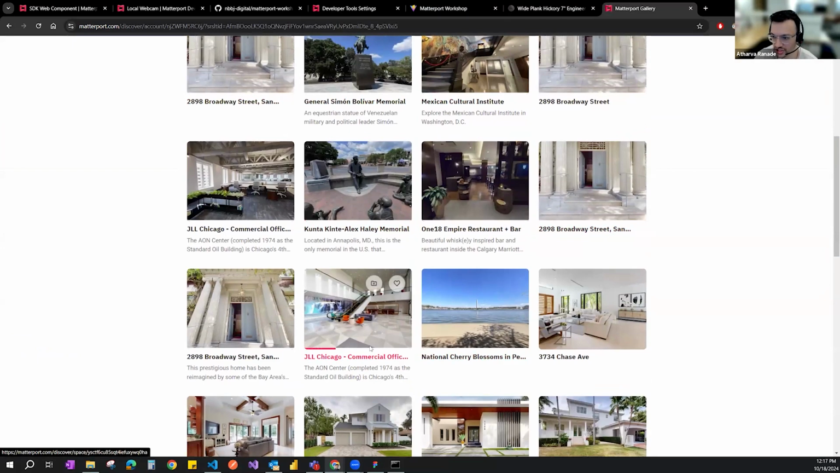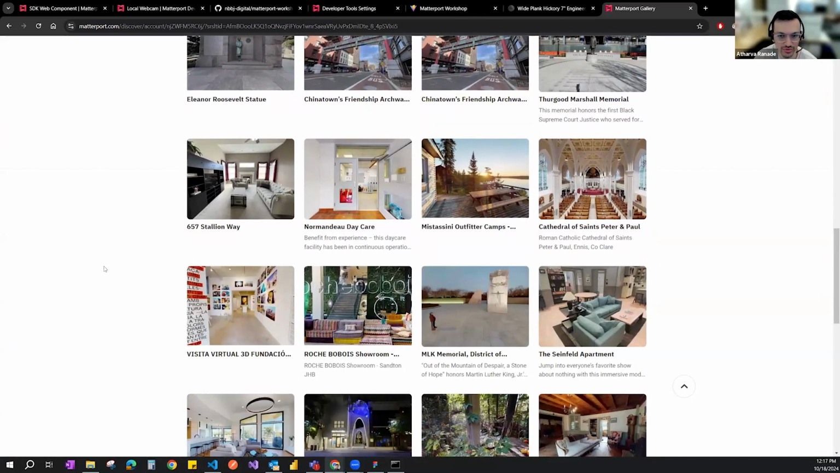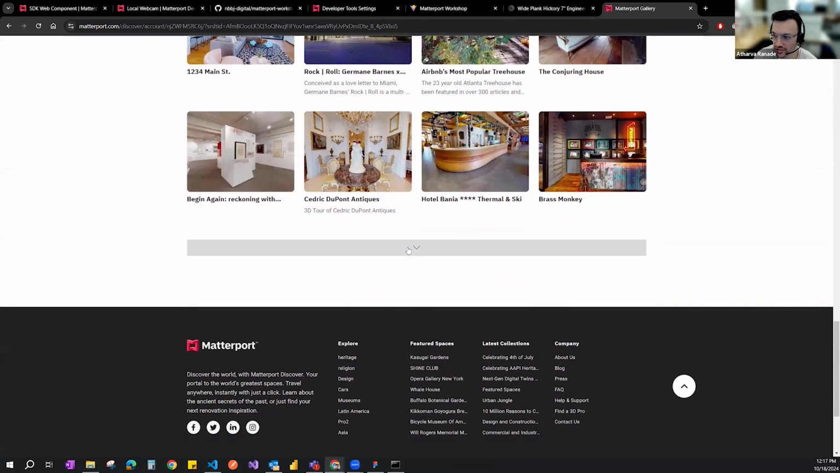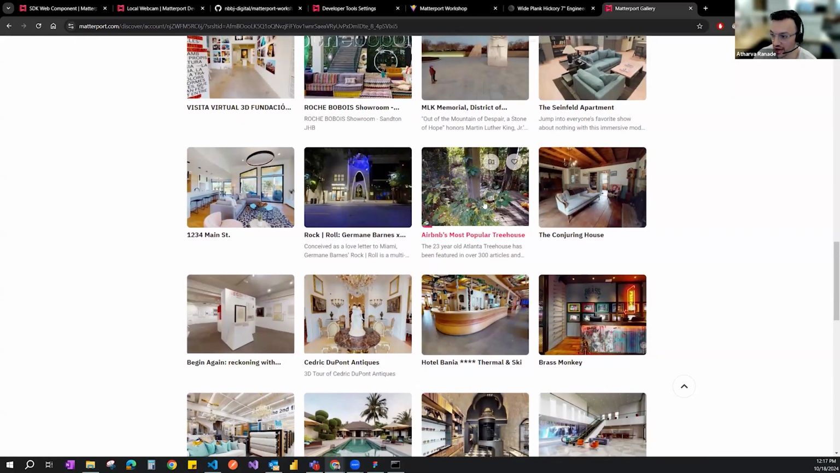We're specifically using the JLL commercial office, but there's a bunch of scans that you can use for personal projects or just testing out experiments. These projects range from interiors to luxury apartments to mock-ups of TV show sets to even outdoor spaces. They've had a few outdoor spaces also scanned.